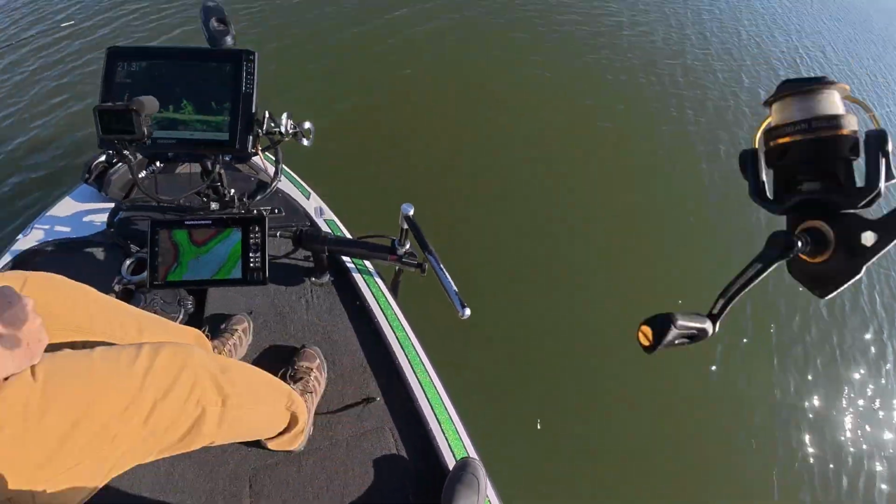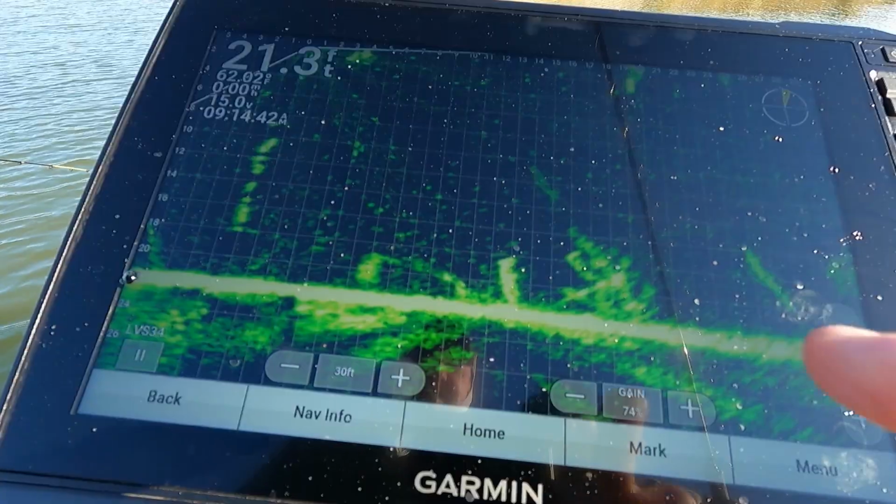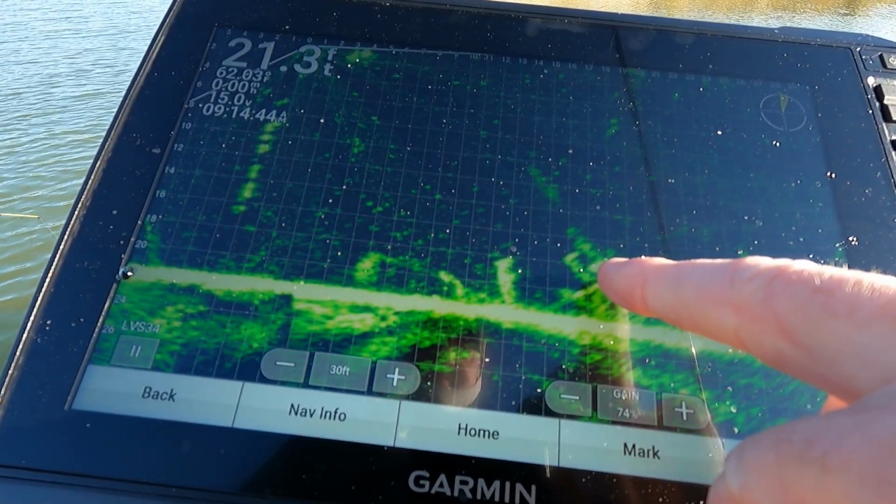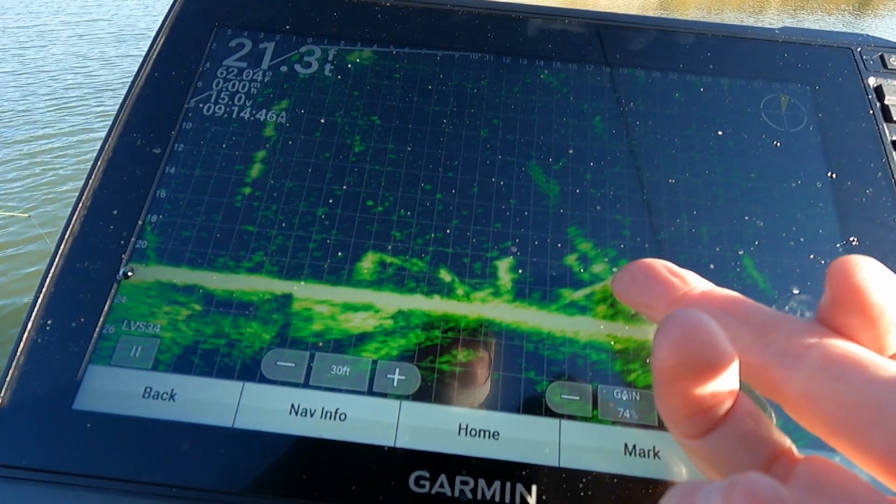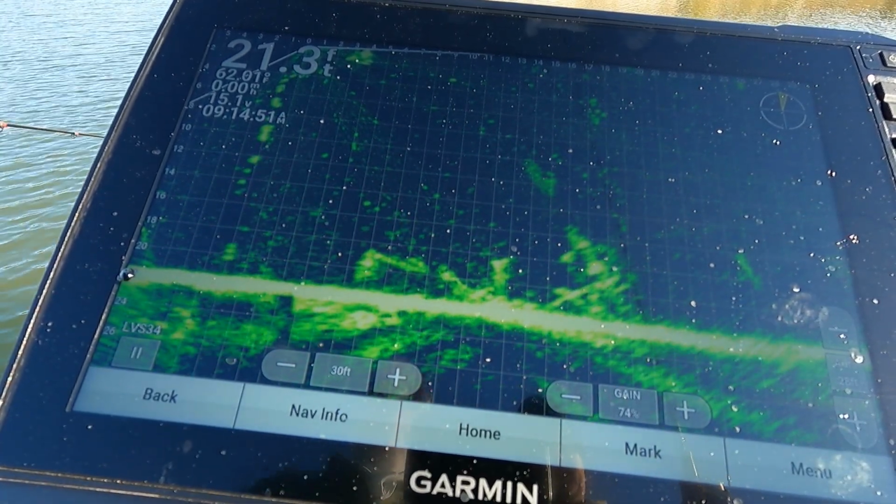Let me try now. Let me try. Did he lip it or did he just touch it? He touched it. Dangerous situation. He's down here now. See him? Bad cast. Let me right that. There, he's just hovering right above that. So he's at 18 foot, right, guys.